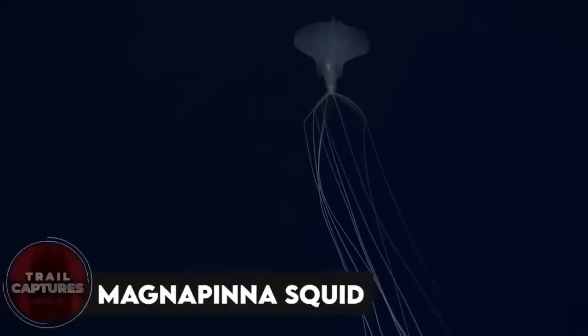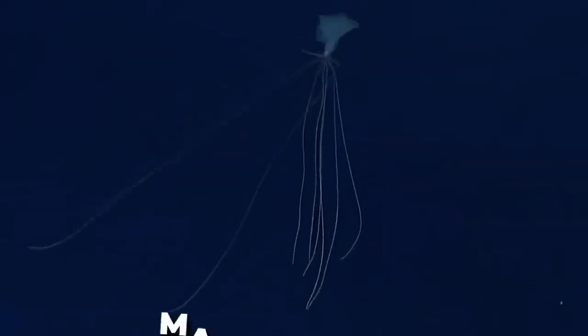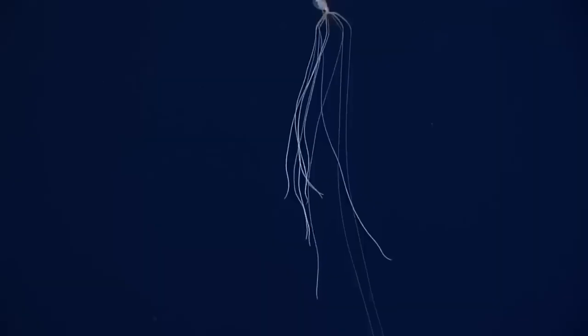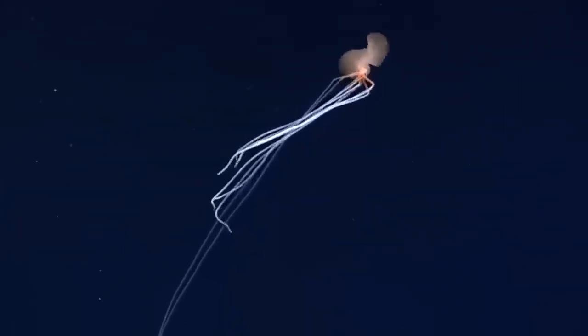Magnapinna squid. Have you ever heard of the Magnapinna squid? It's a super mysterious and sneaky creature that hangs out in the deep ocean, especially near the Mariana Trench. What makes it really creepy is its crazy long and skinny arms, which can be 10 times longer than its body. And get this, it even has fins sticking out from its body.